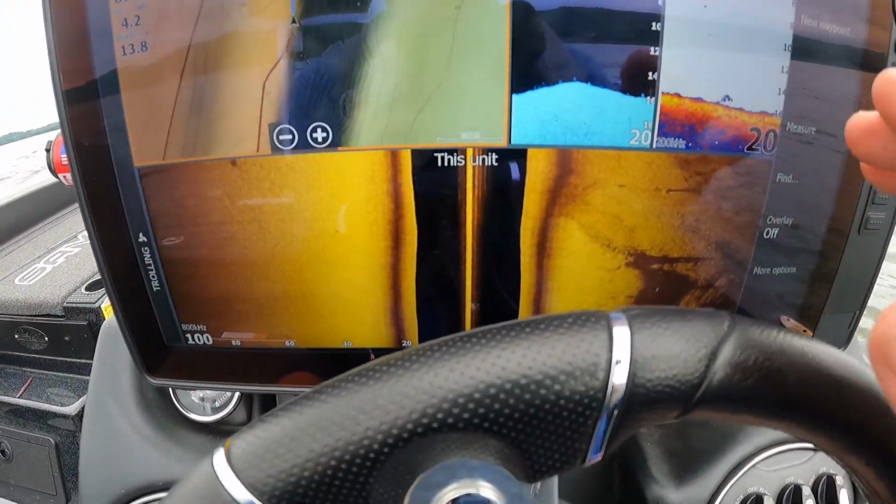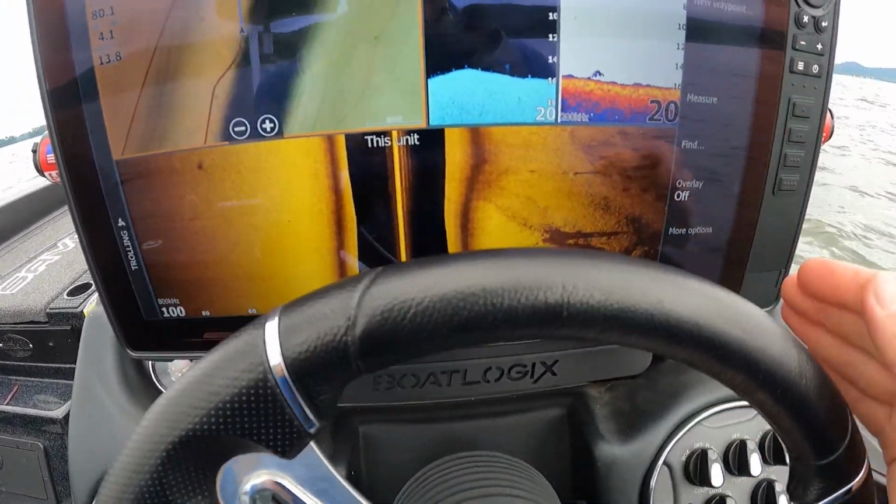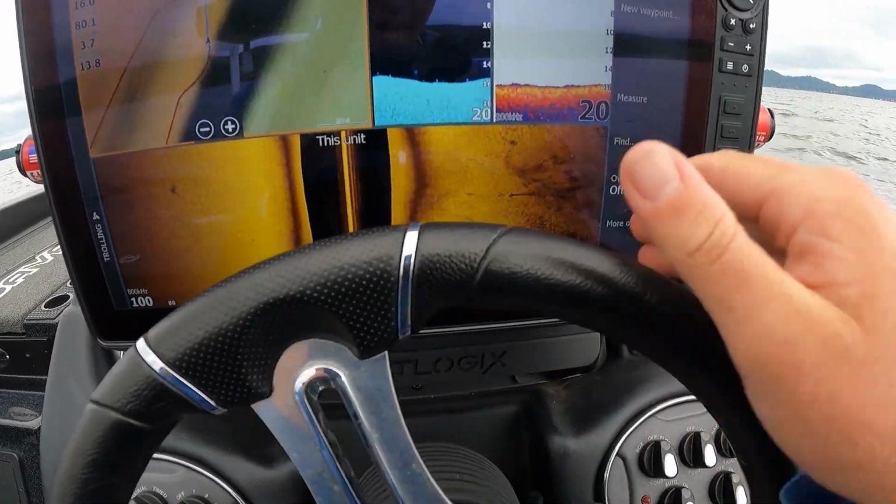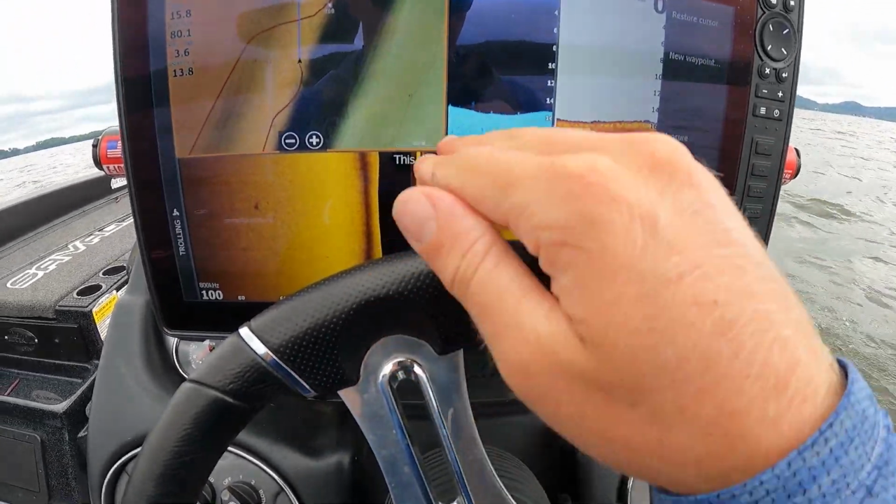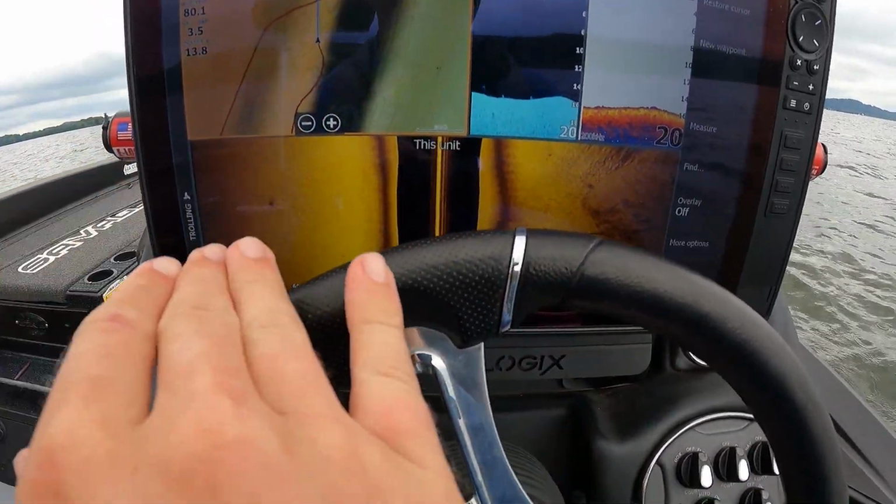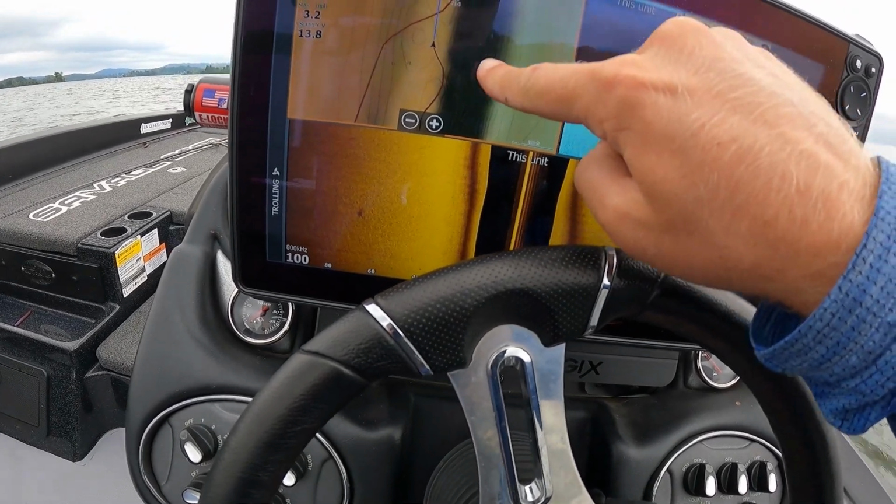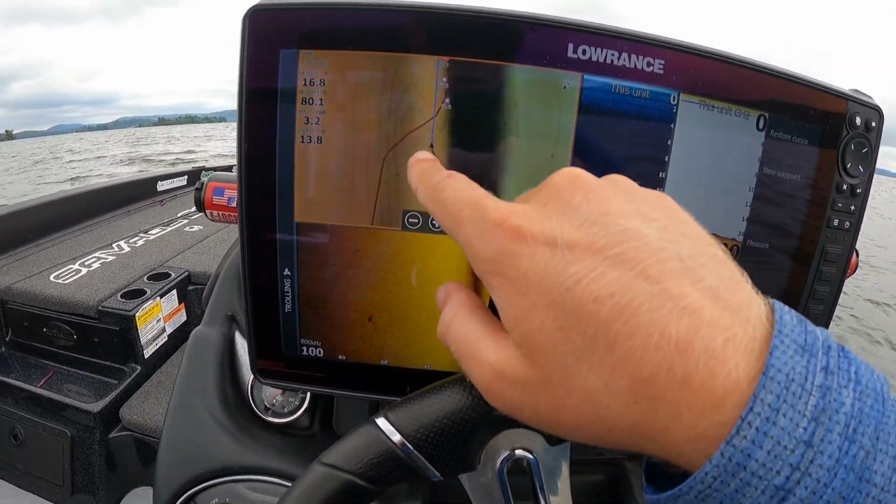Another key thing when you're scanning a ledge or a break, I always tend to scan on top of the break rather than on the deeper side. I feel like I get a much better readout if I'm up on the shallow side of it, running down the edge of it like this. As you can see, this is the deeper water out here, and this is the shallower stuff up here.